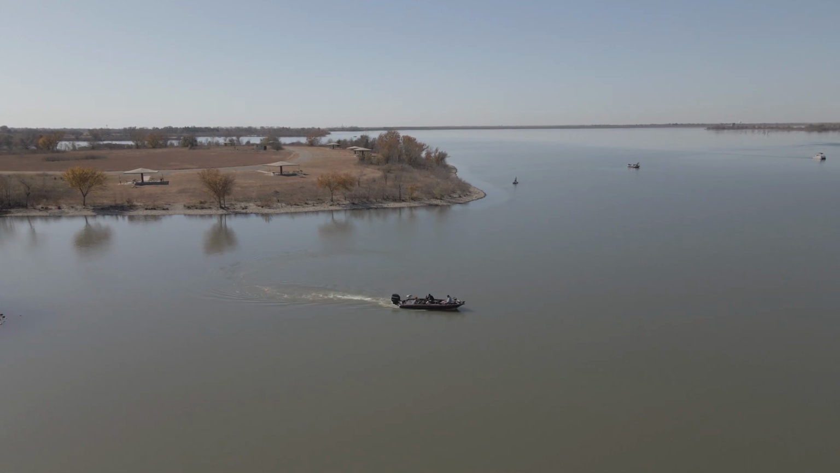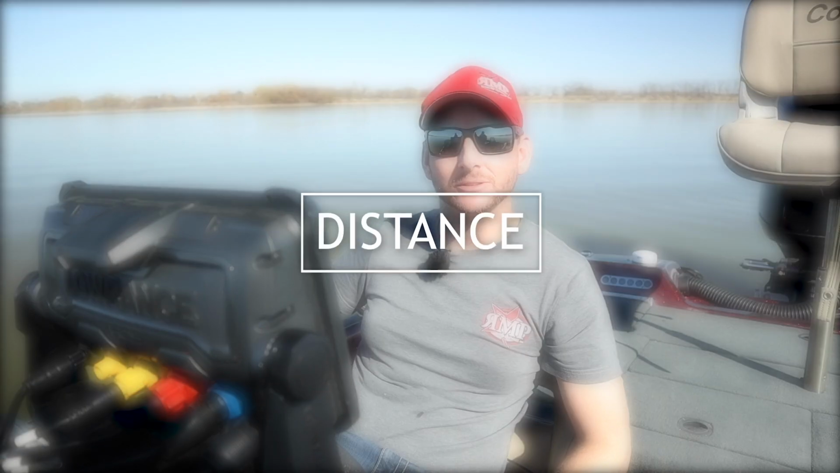All right, now on to tip number 4. We're going to show you how to calculate your distance to waypoint so you know how far to pull up on your waypoint before you drop the trolling motor down and start making casts.